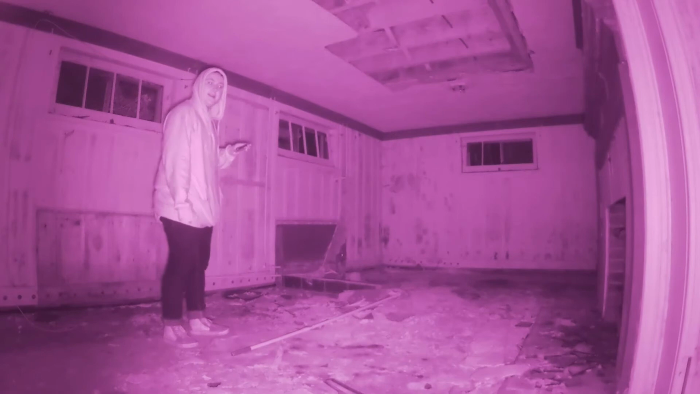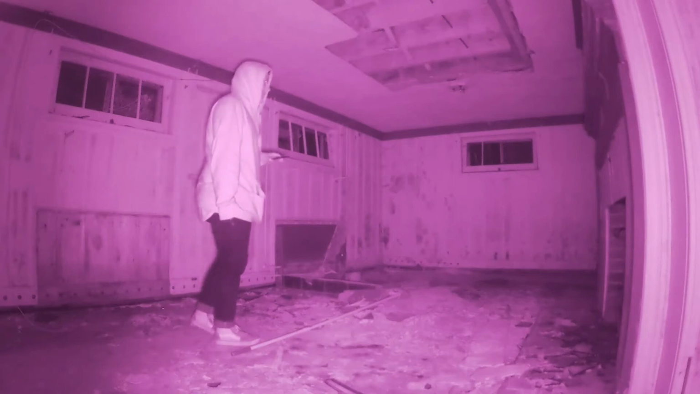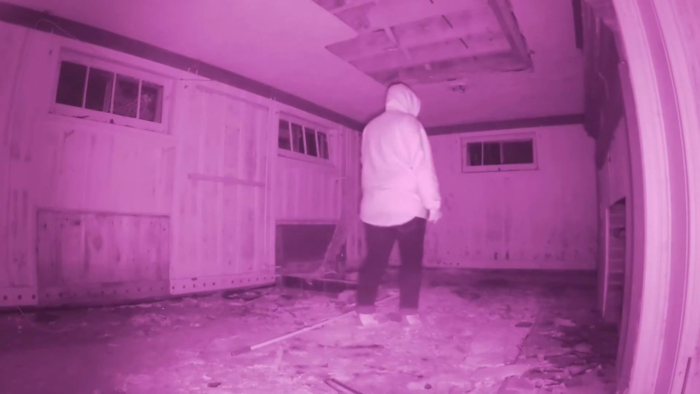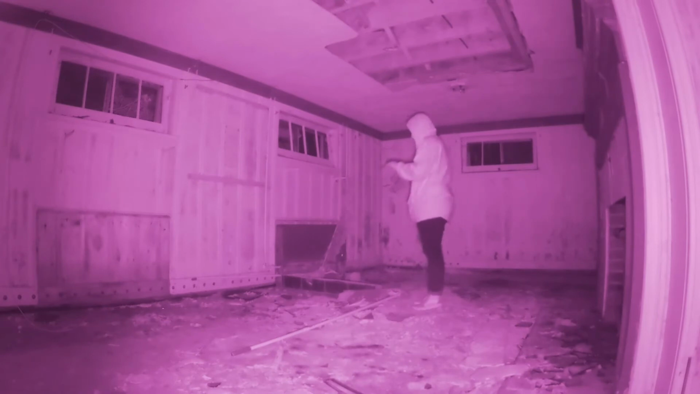So, I'm in this room in Steve's house. I am afraid of the dark. The only light is from that little camera there, the infrared camera. That's the only light in here other than the moon. It's dark in here. I'm afraid of the dark. How? How what? No? You're not going to answer my question? Why are we saying how? How am I afraid of the dark?